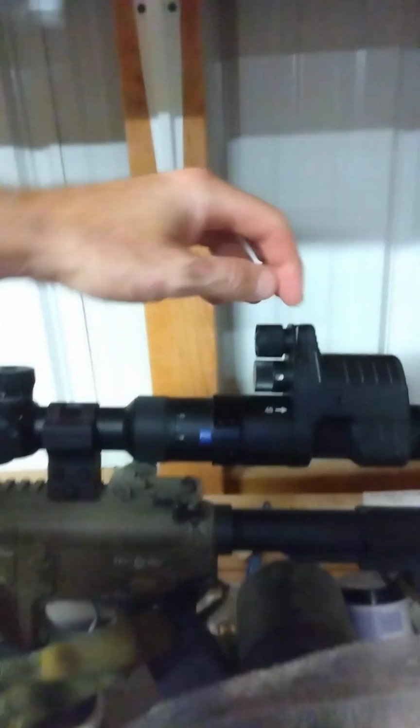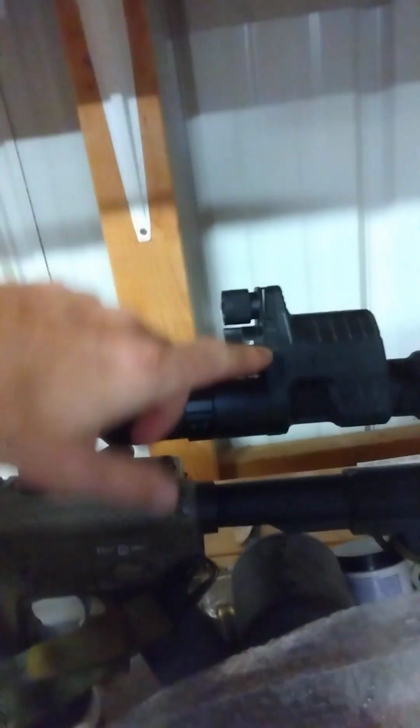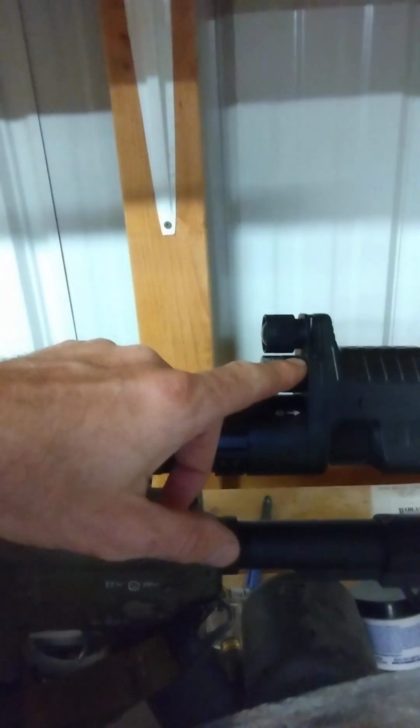There's also right here a vertical adjustment and a horizontal adjustment of an IR laser. Now, this IR laser is not the greatest. It's nothing like your PEQ-2s and PEQ-4s and stuff like that, or I don't even know what the military has anymore, but it's nothing like that. But it does work pretty well. It's just a red laser, but it's IR reactive. So what else?